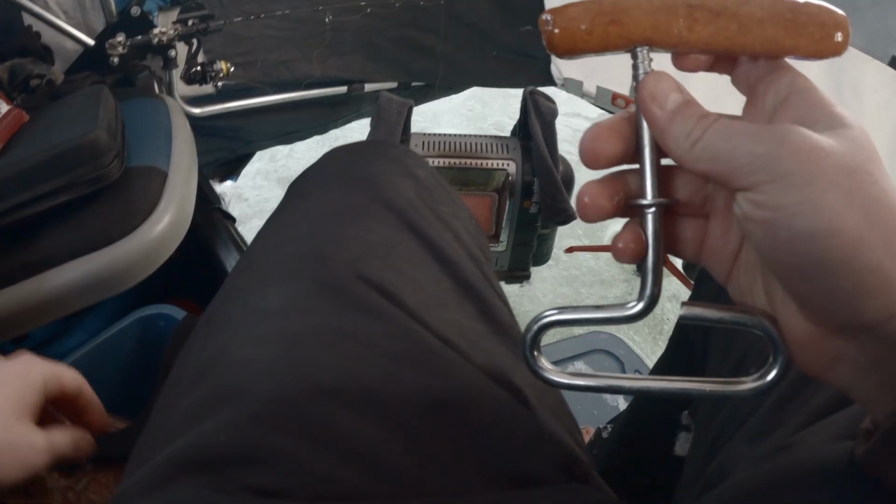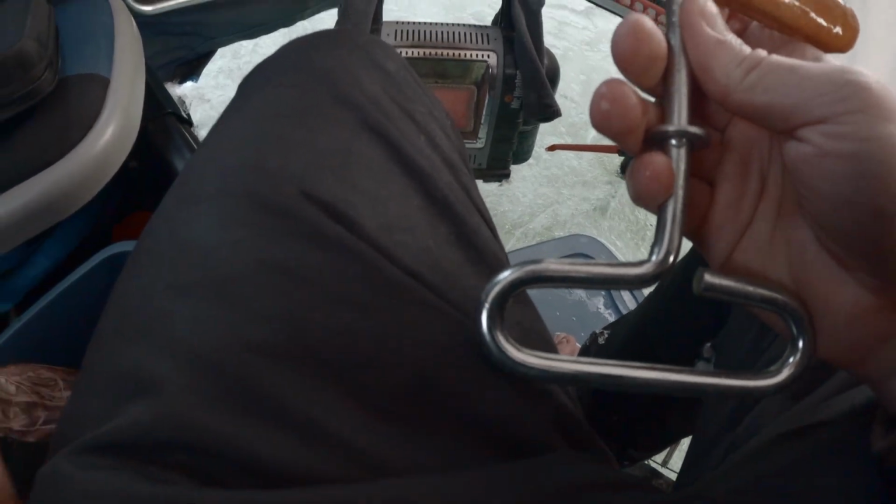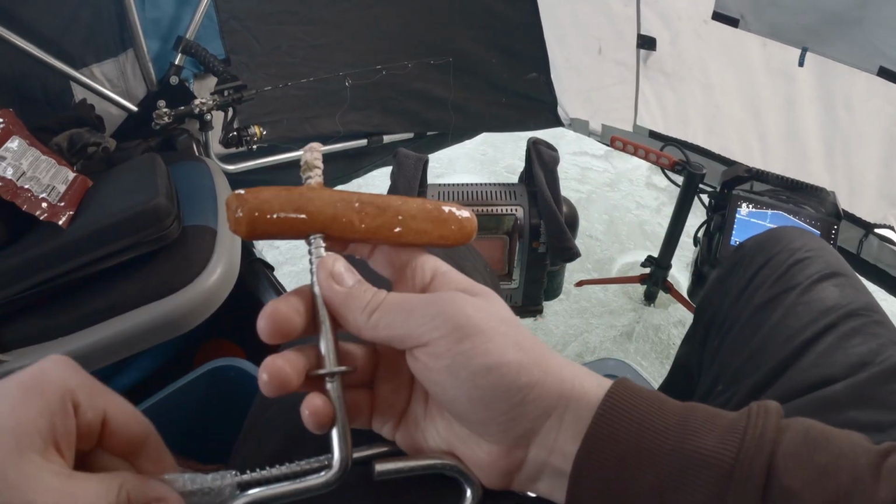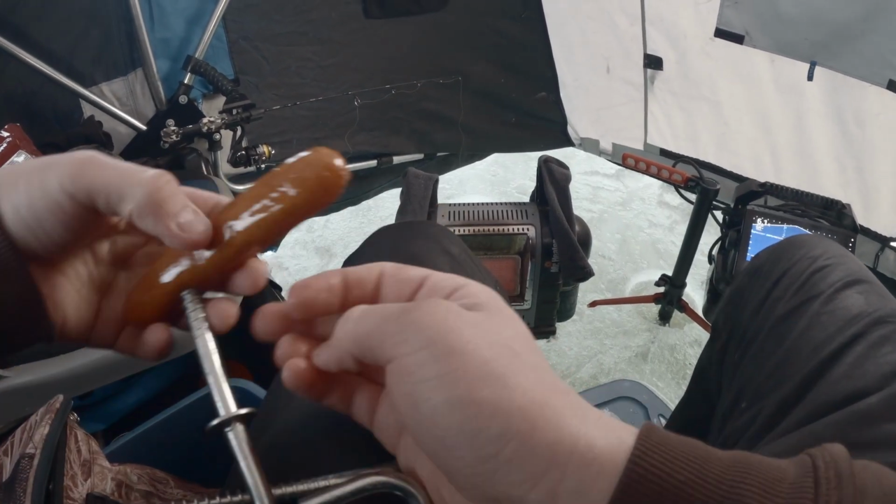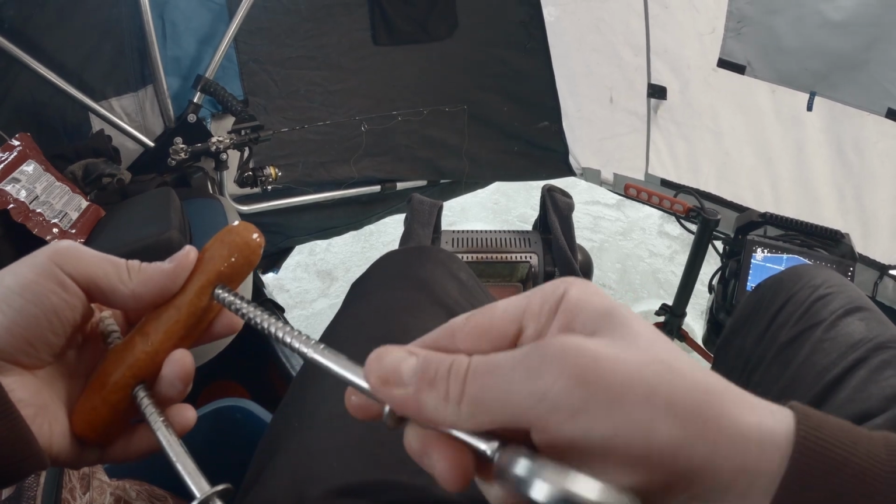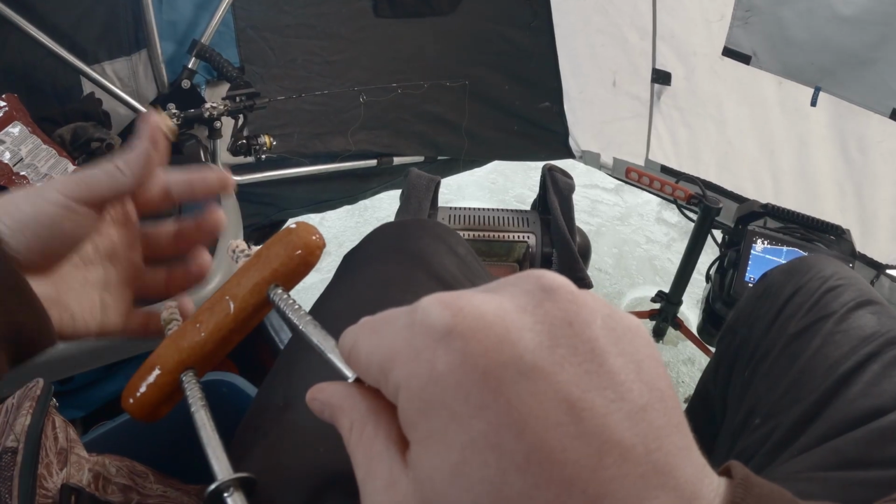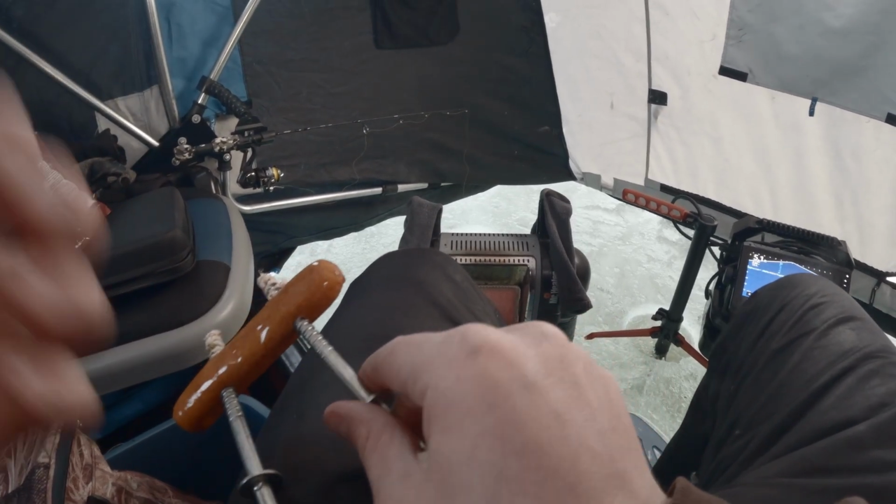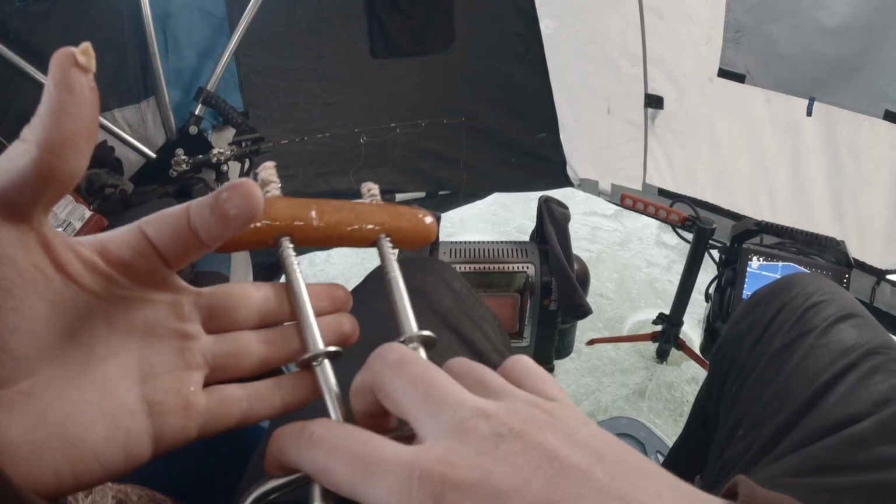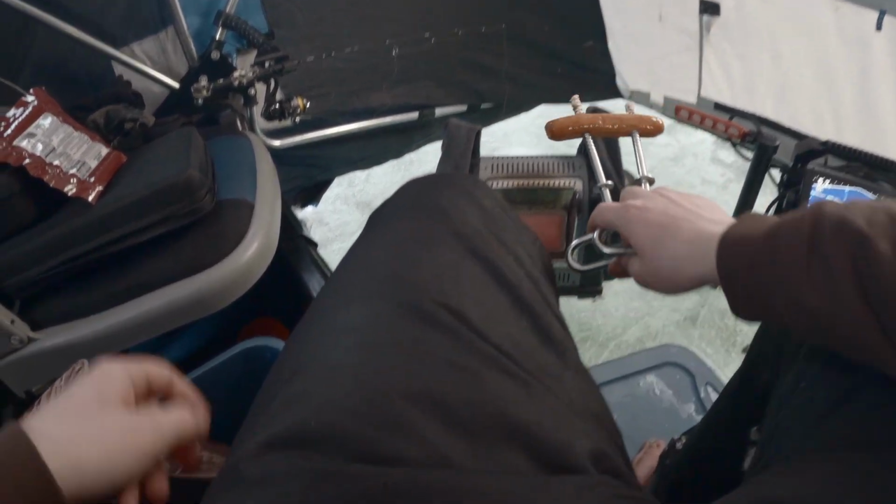That is not ideal, but better than nothing, I guess. I hope. Yeah, that's kind of interesting, but there we go.